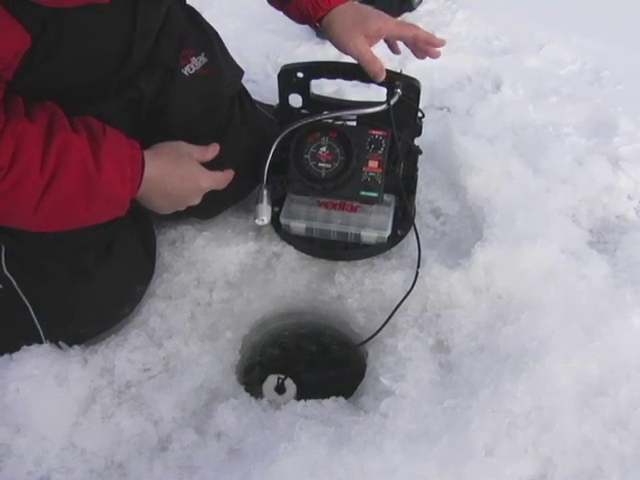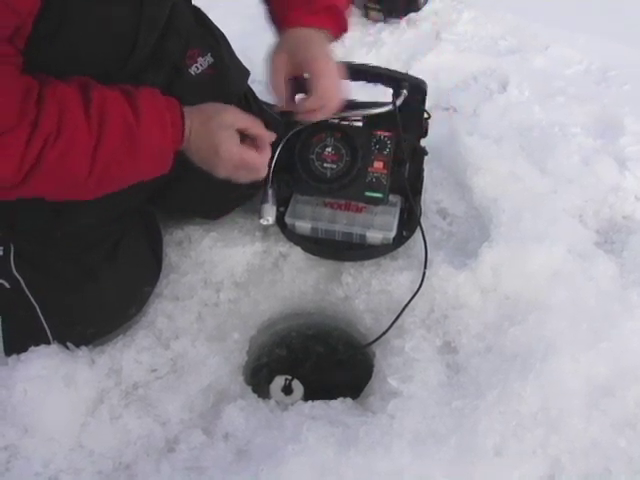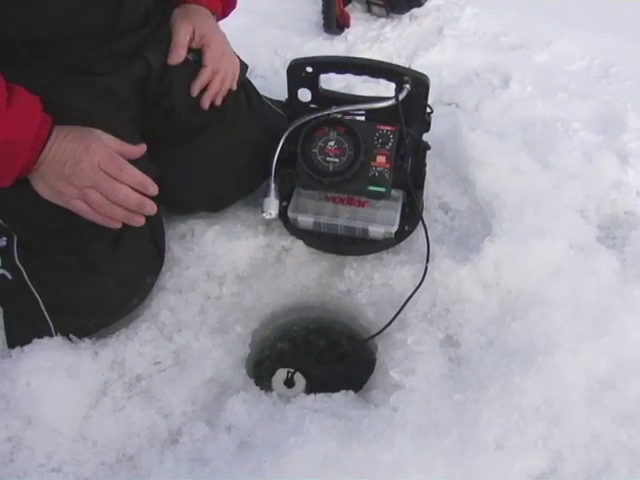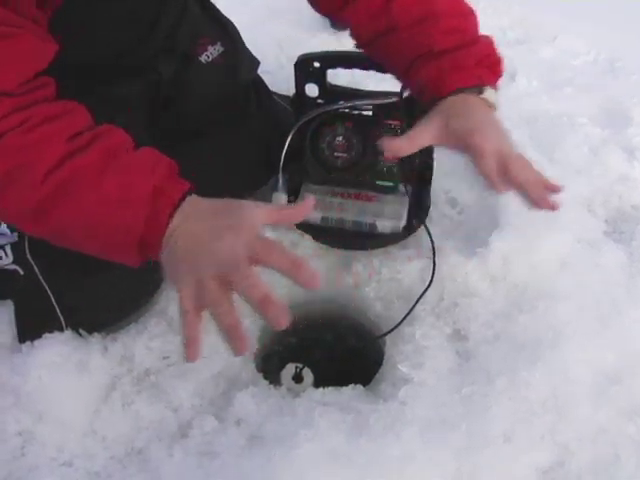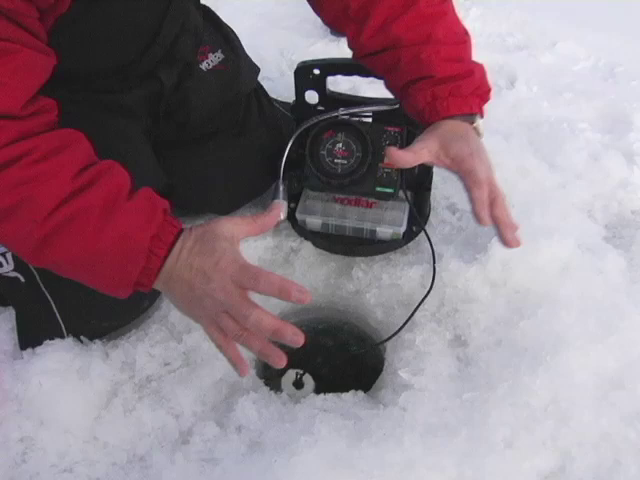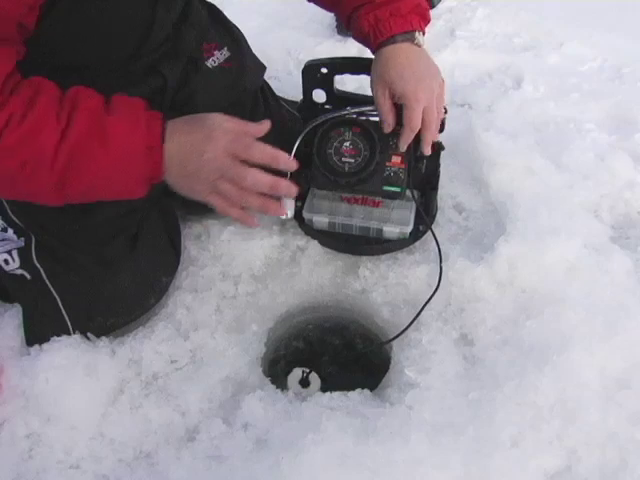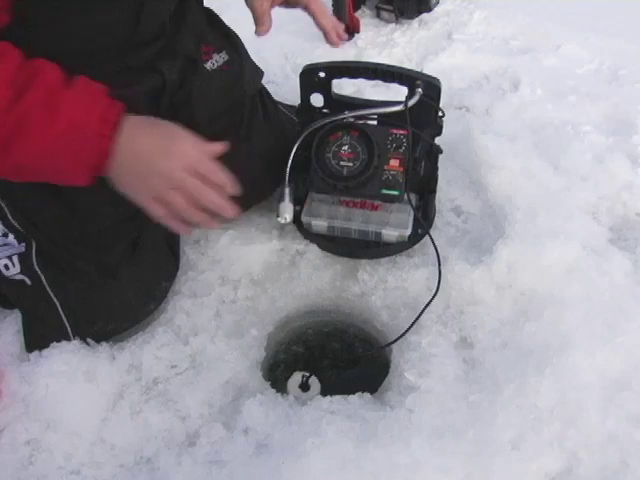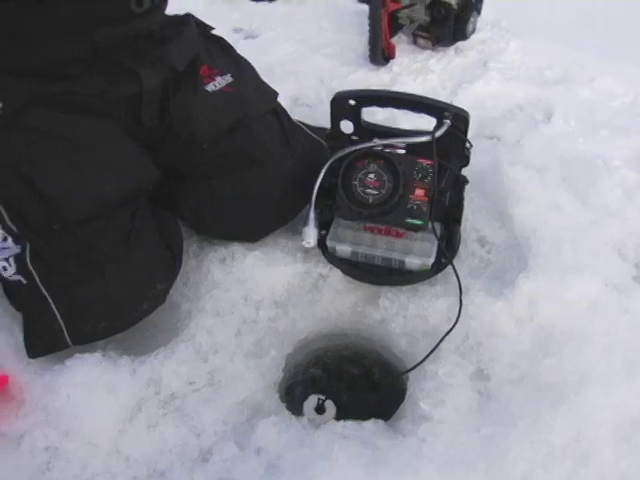Real simple to operate. And if I turn up the gain, which is this control knob here, it increases the listening area underneath me. A lot of fishermen call it the cone. Well, the cone, it really isn't shaped like a cone. It's a big sonar blob, basically. And as I open up the gain, it allows me to see more information and see if there's more fish around me. But I want to keep it as low as possible to give me the best resolution directly below me. Now, let me show you what I'm going to use to catch these fish.